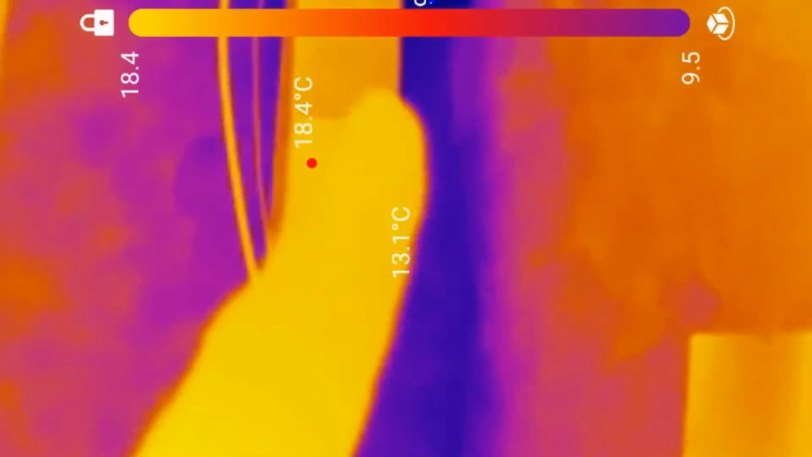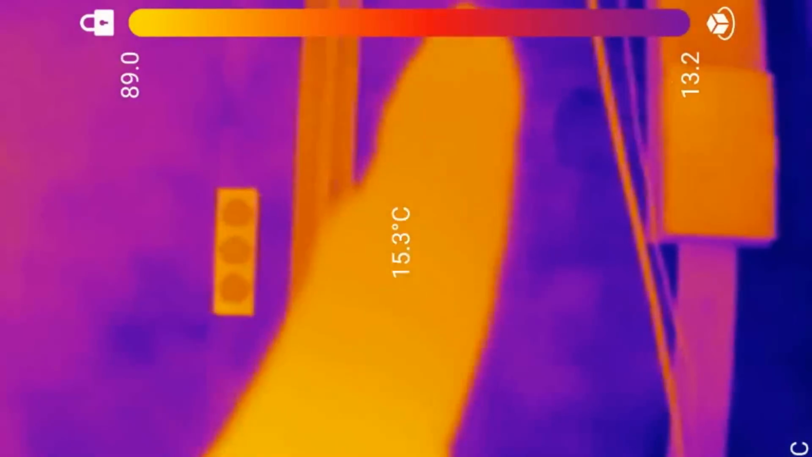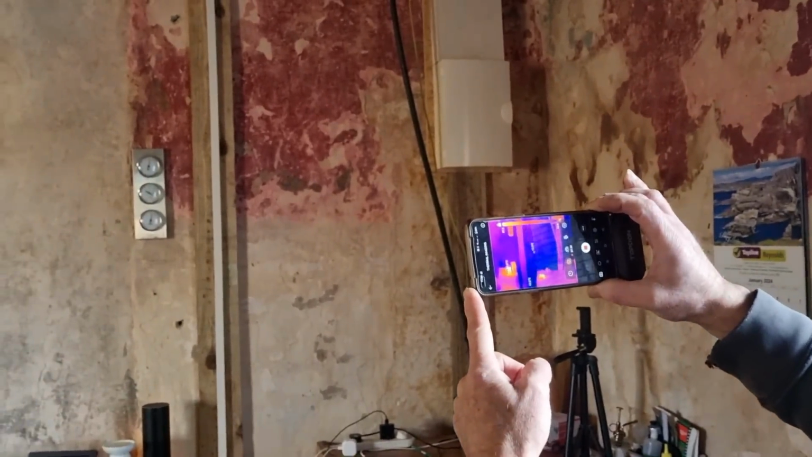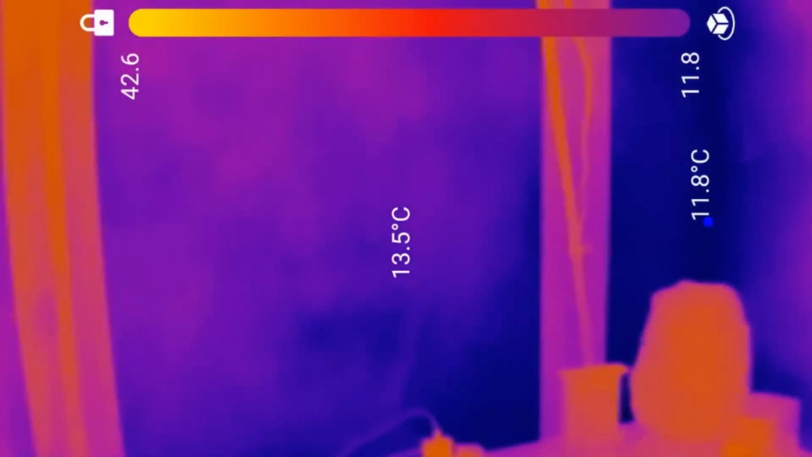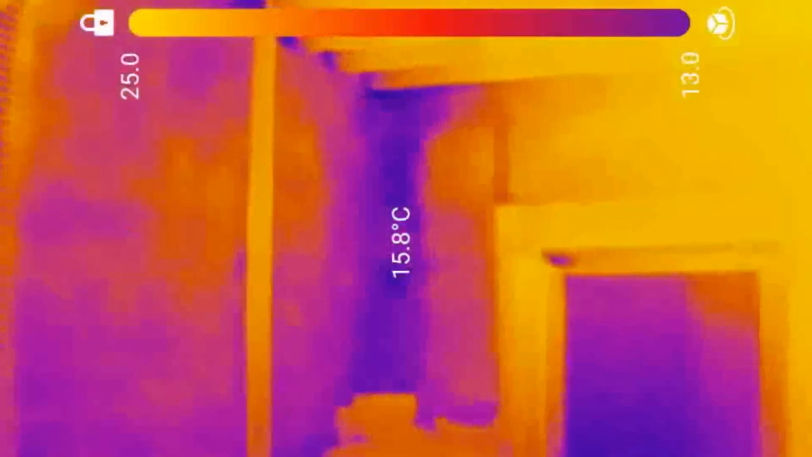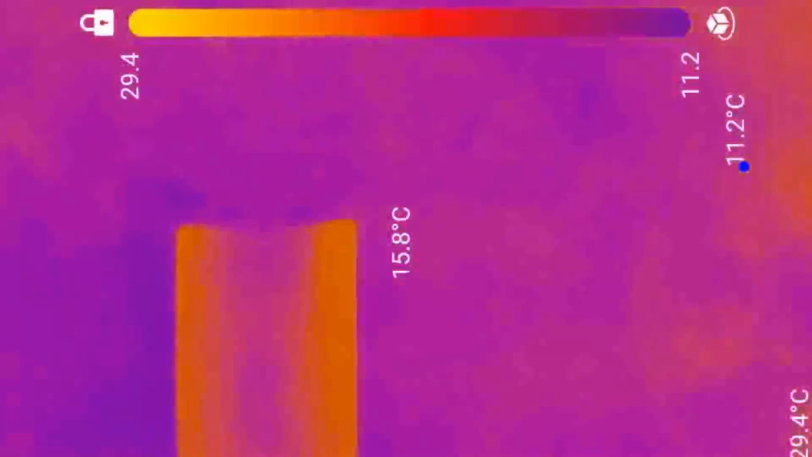So that's the electric box or consumer box. And this corner here is a damp corner. This side for a long while was damp to the touch, though it's drying out now. You could feel it, and the gutter was overflowing. So you can see that that wall is still damp, a bit of a problem. The corners, let me whiz round to this corner. We've covered all corners now. It seems that the corners are all cold.